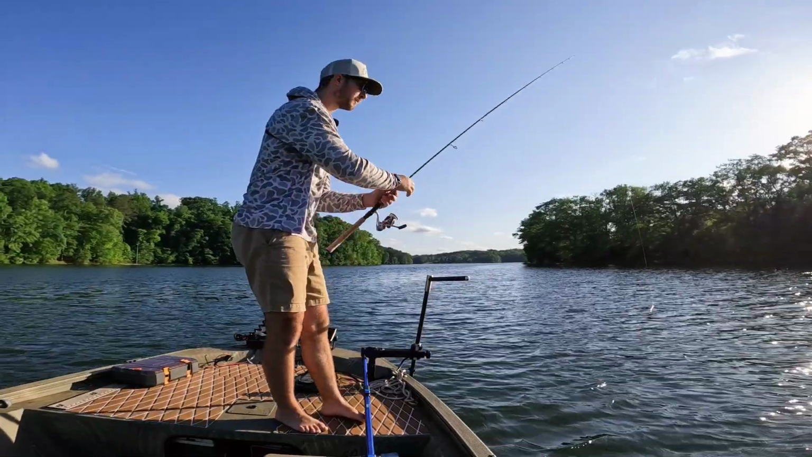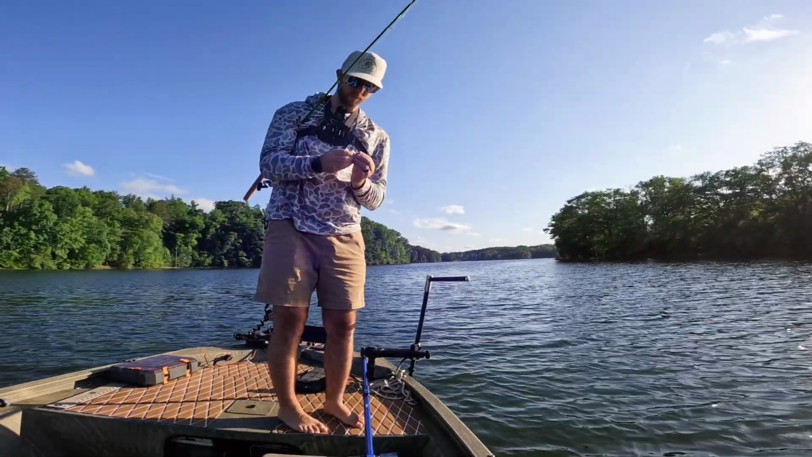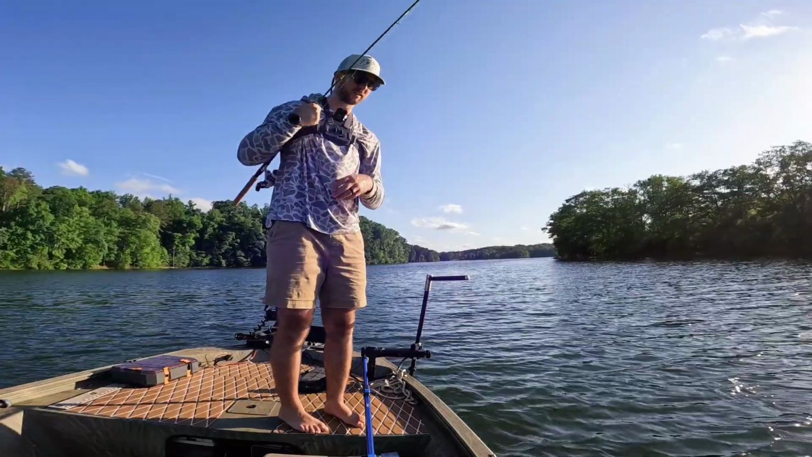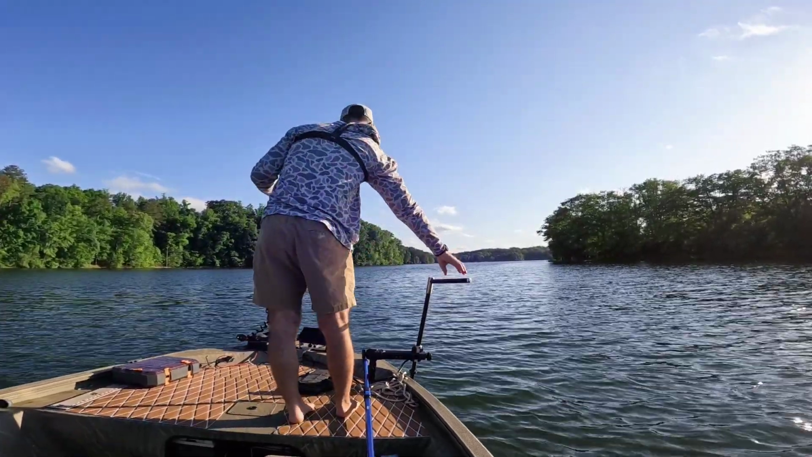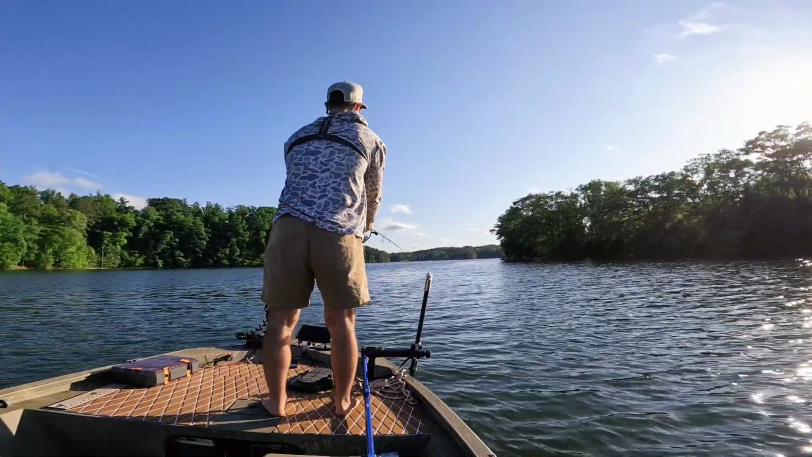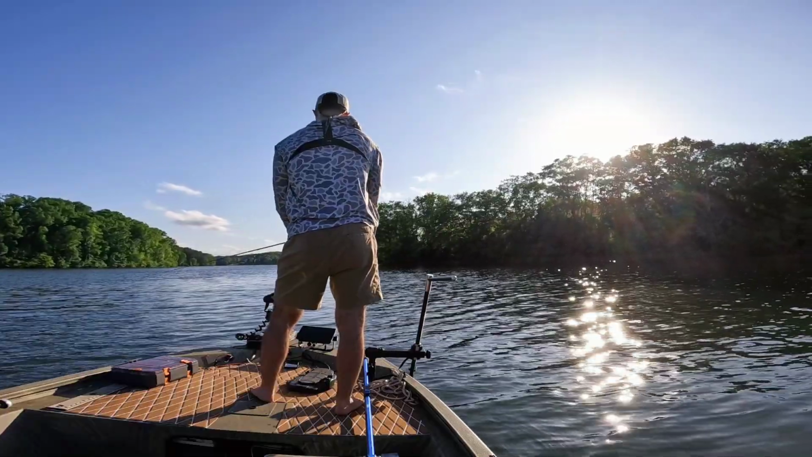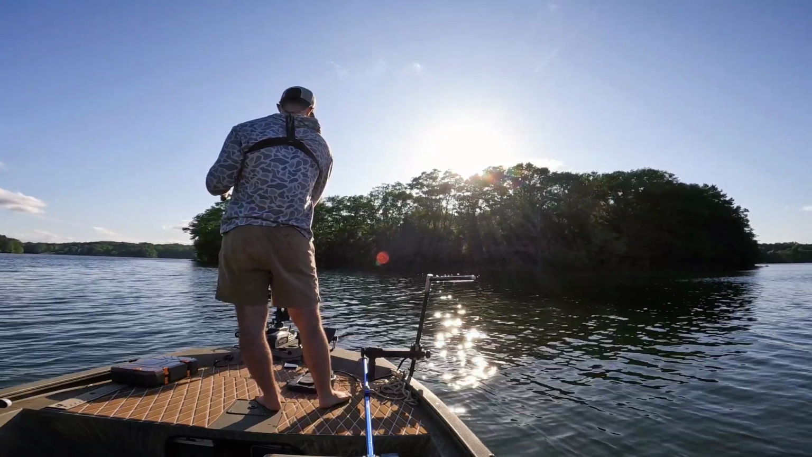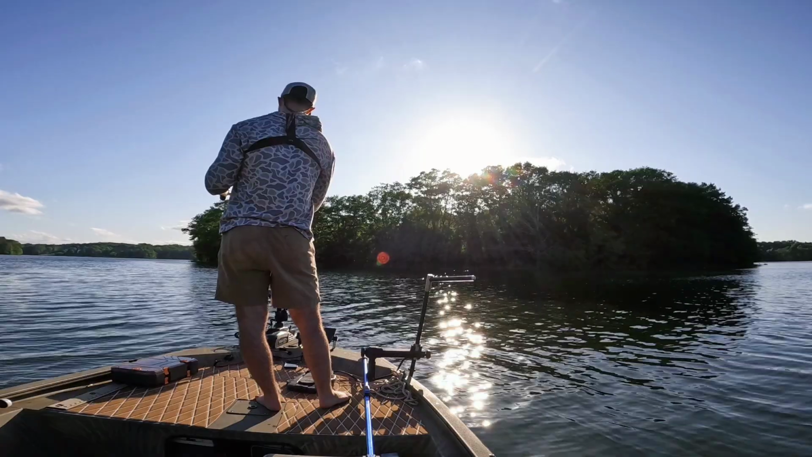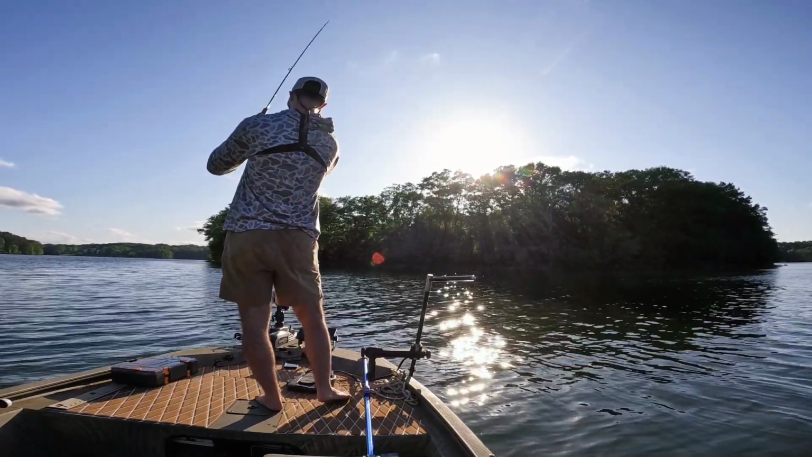I was not throwing on this pile at all, I don't think. I just kept casting the wrong way, like left to right. I think the wind was kind of pushing my jig a little bit, but we may have them dialed in now. Ooh.